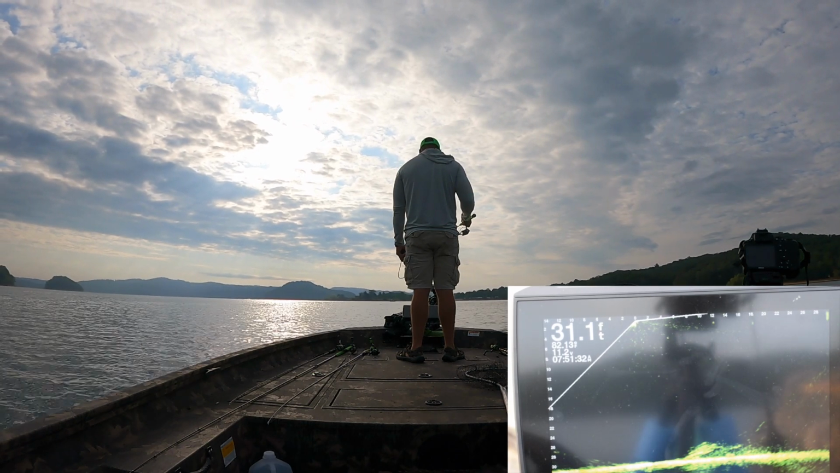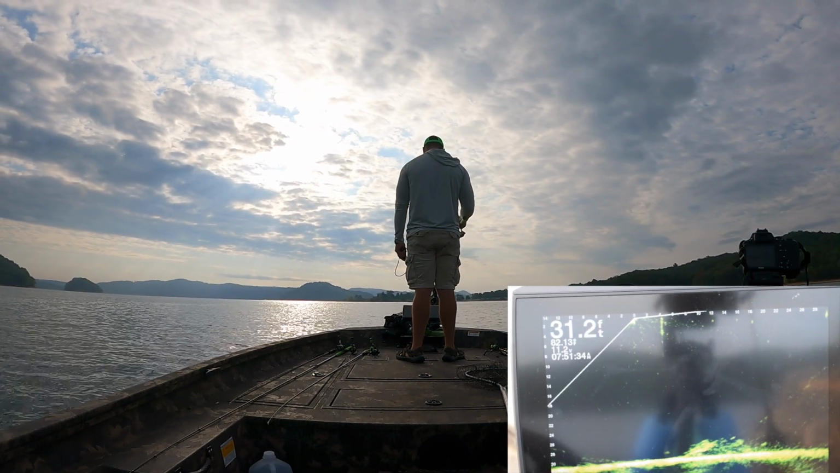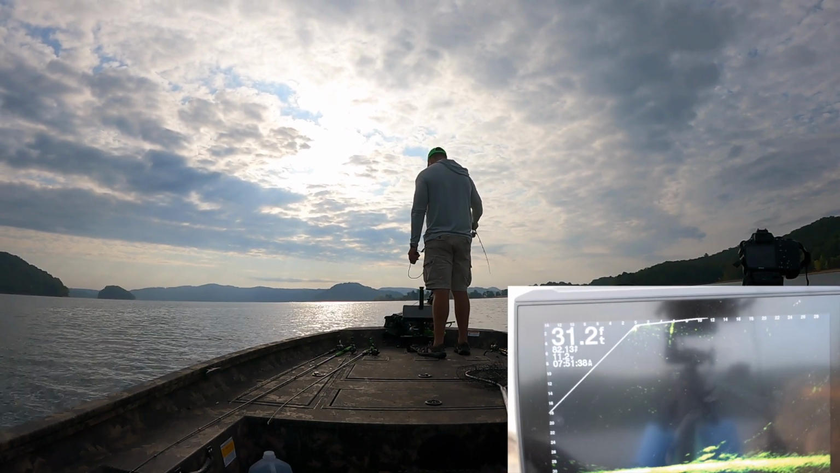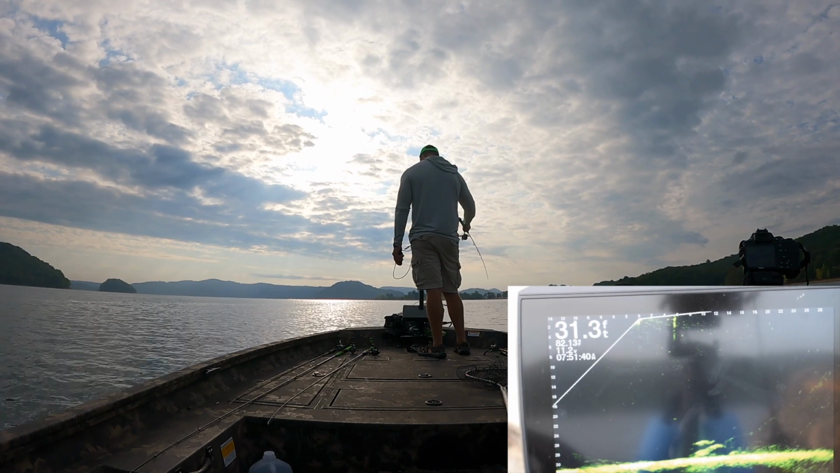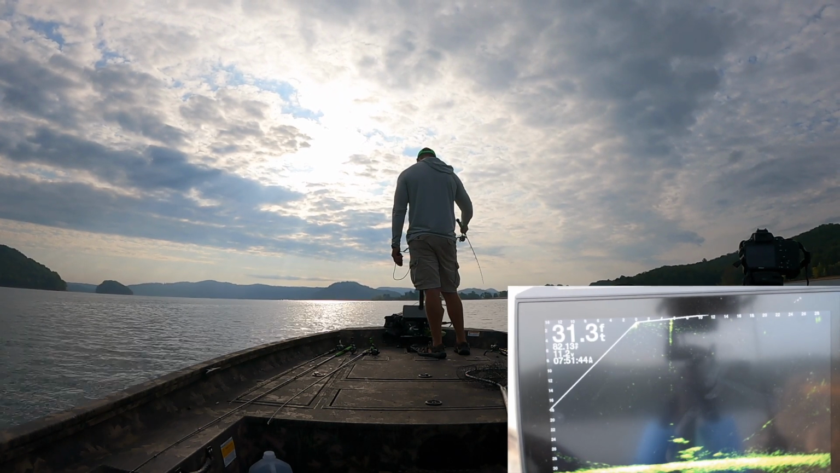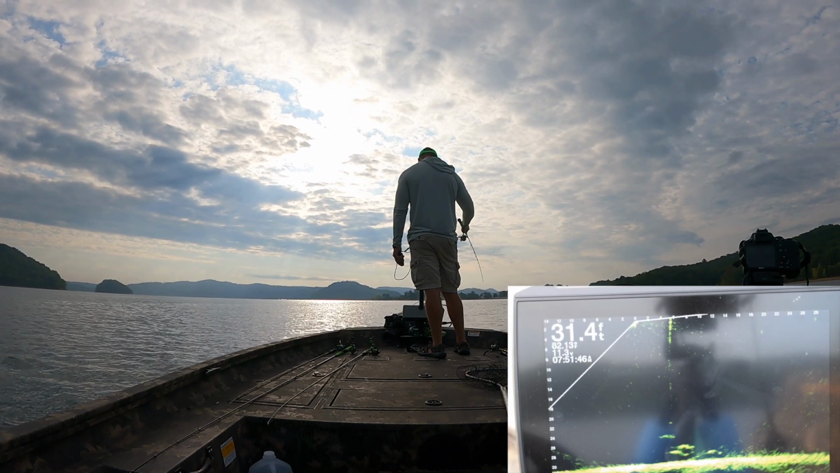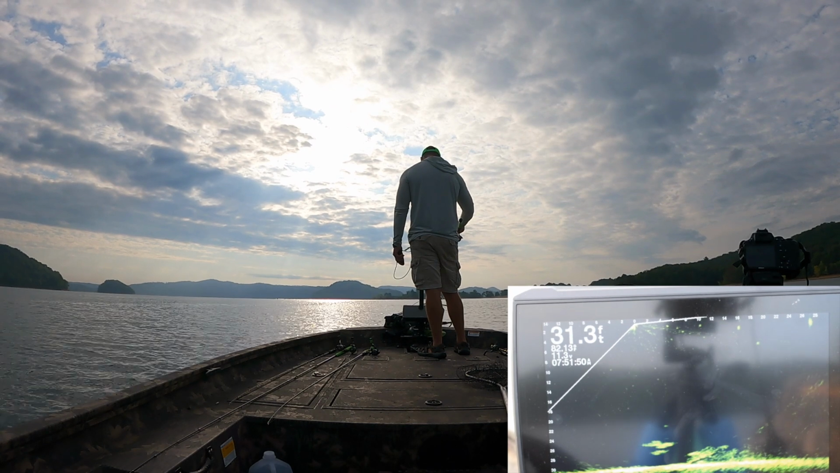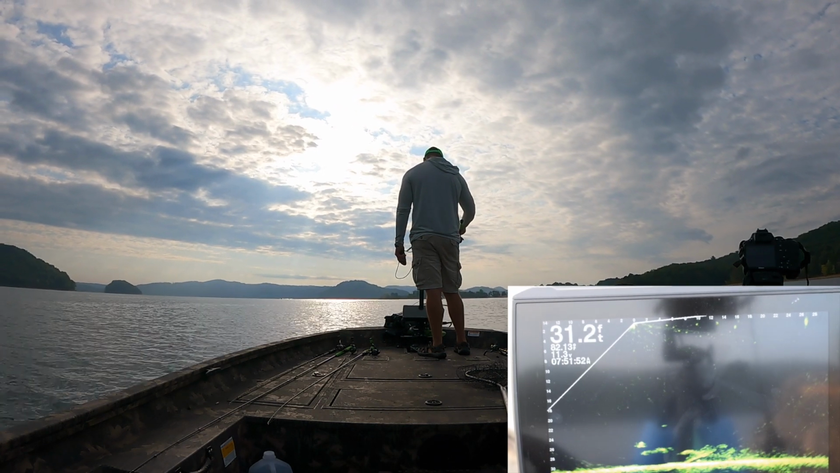And we did not see that as much this week. These fish this weekend were definitely holding a lot closer to the structure at times, and not moving as far.